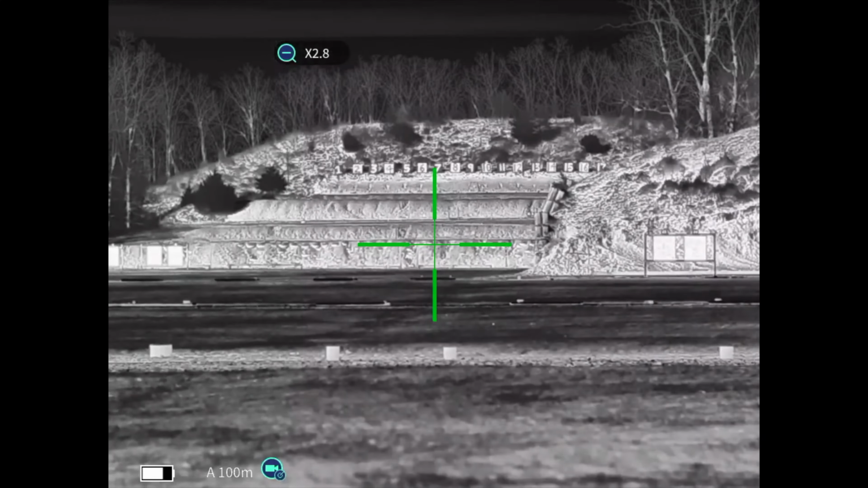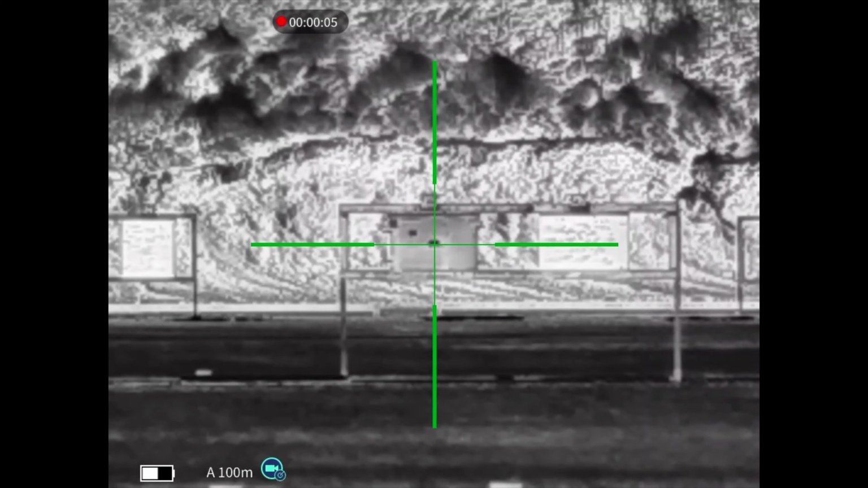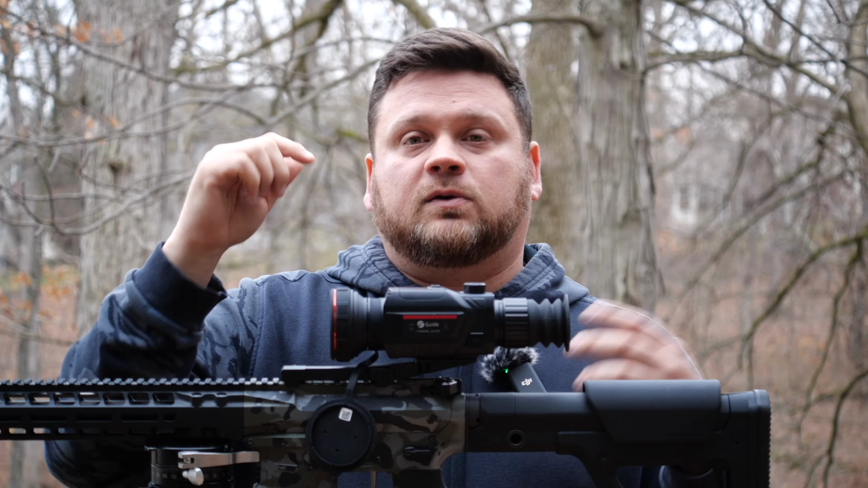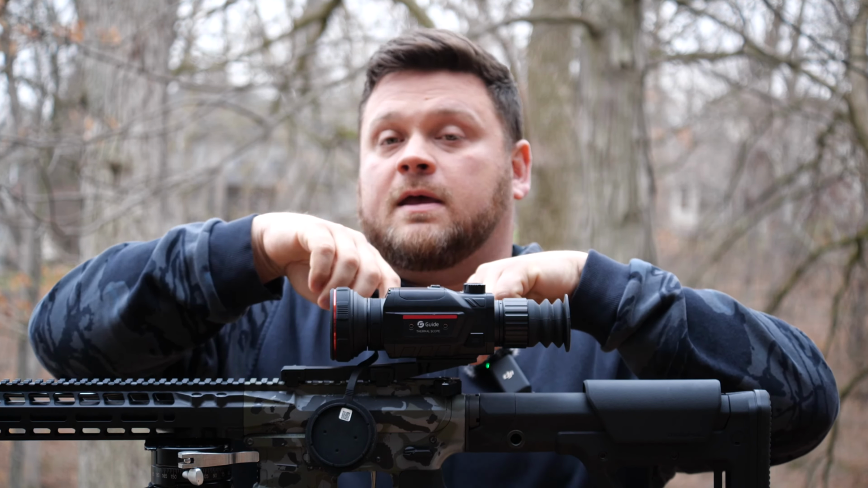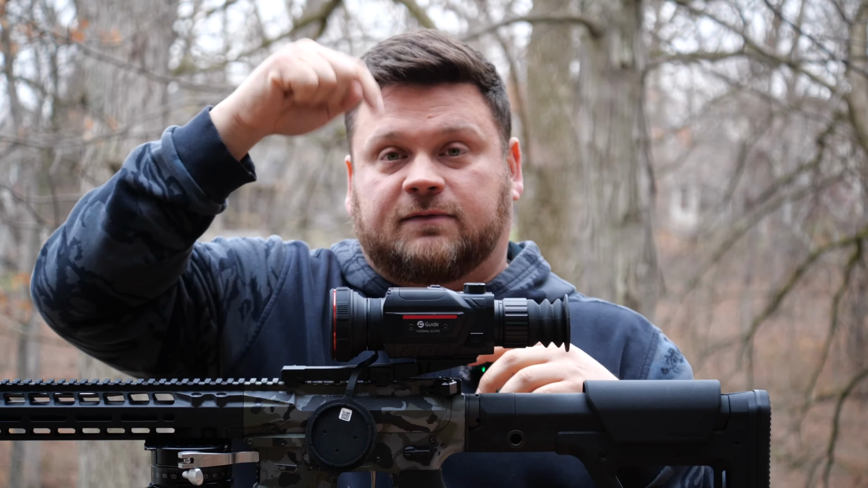But the one thing about the Halo I really don't like, one of the very few things, is I have to click the button to go to X2, X4, X8, and then click it again to go back to kind of my full field of view. And so it takes a while. So when your heart's racing, you got a coyote coming, let's say you've zoomed in too far, or maybe you smoked that first one and you want to zoom back out to kind of pan the field and see what else is out there, it takes time, and it takes very focused attention.